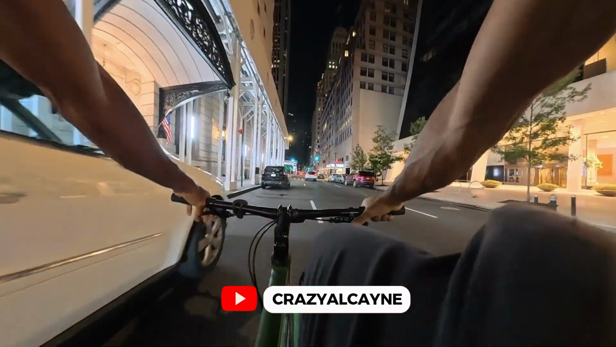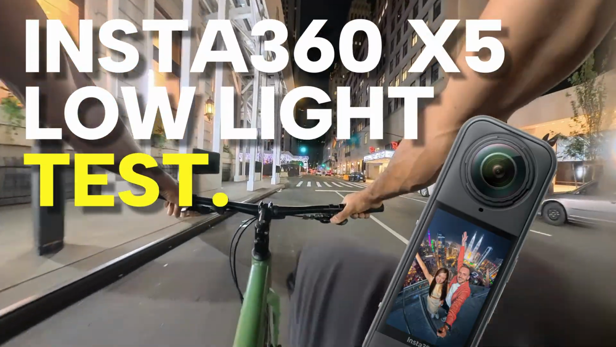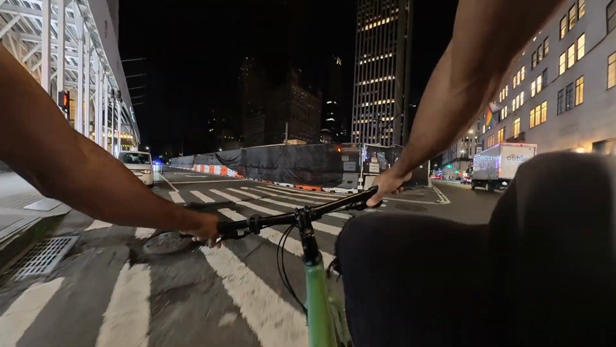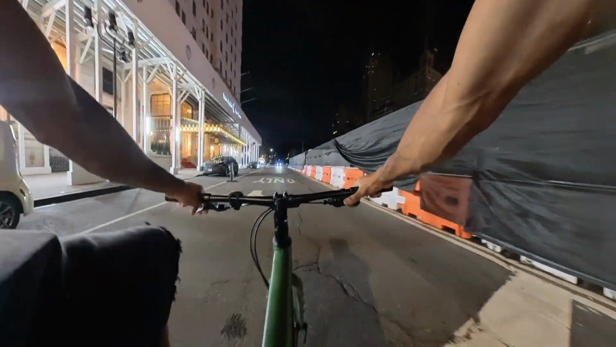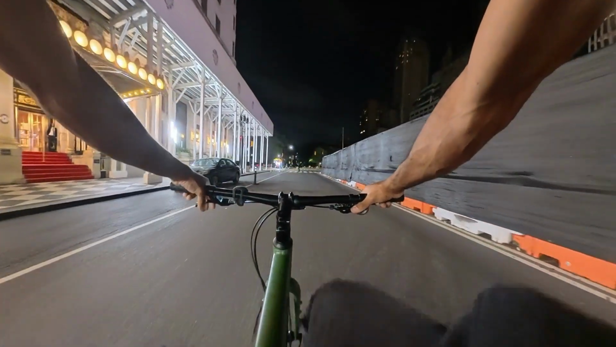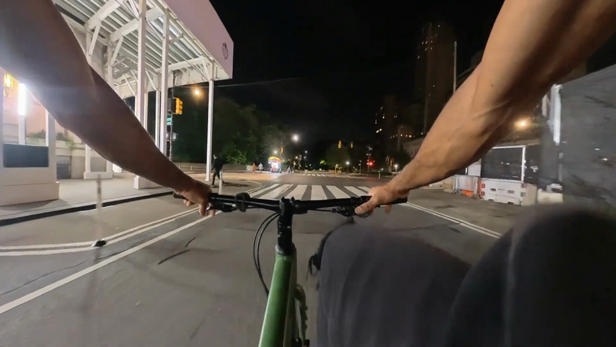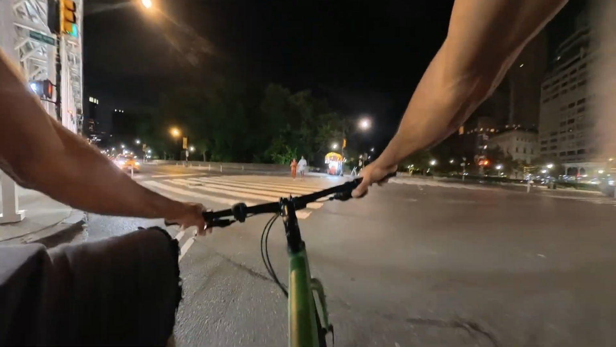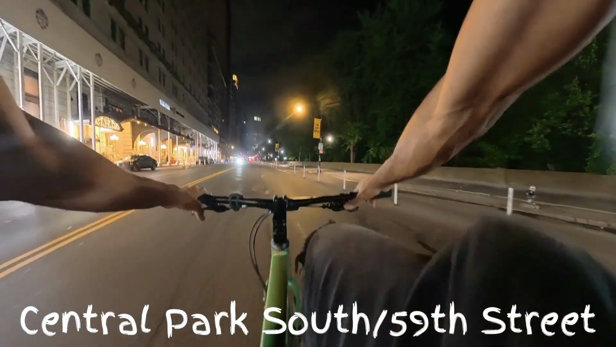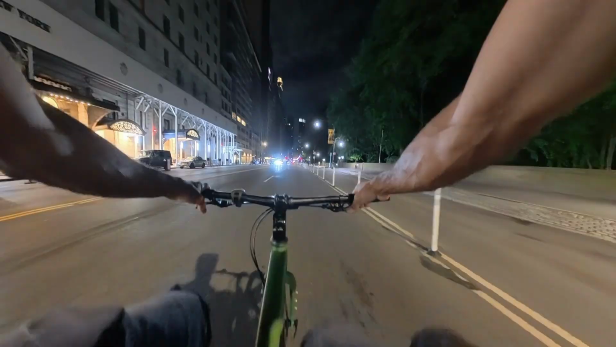Yo, alright, so just got off of work. It's like 3:30 in the morning. And this is something that I've always wanted to do, is to actually ride my bike at night with a good quality camera. Tonight is my first night with a camera that is good enough for nighttime shooting. Really excited about this. I'm excited how this is gonna look.